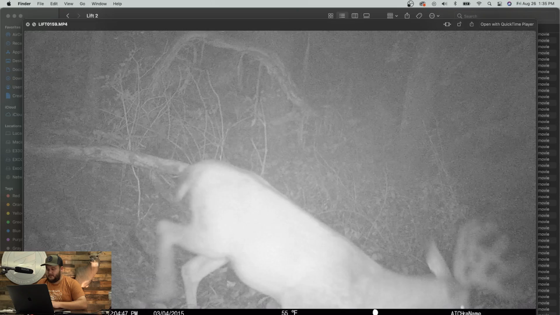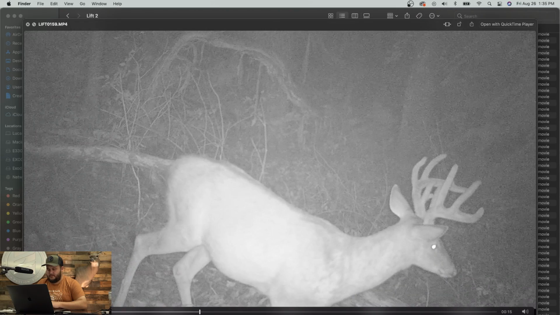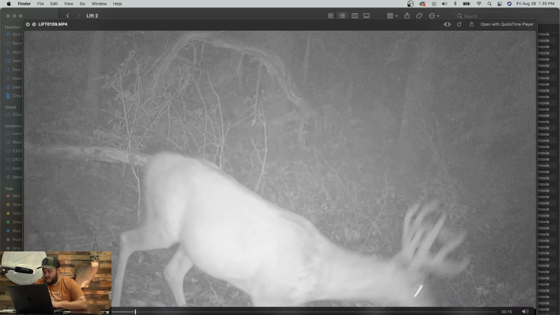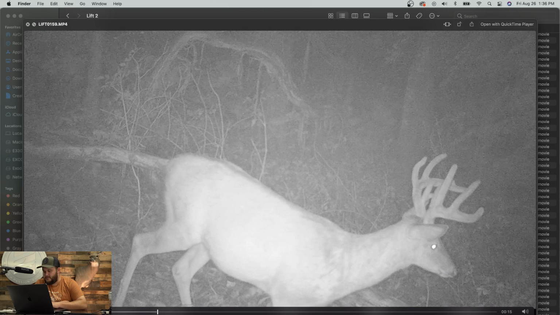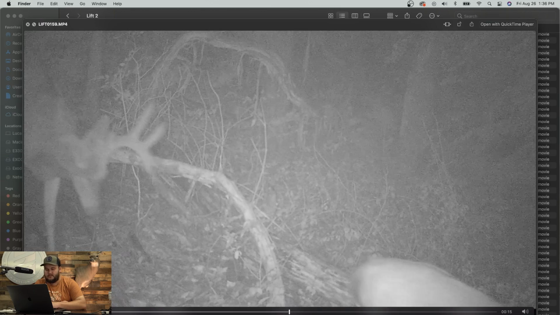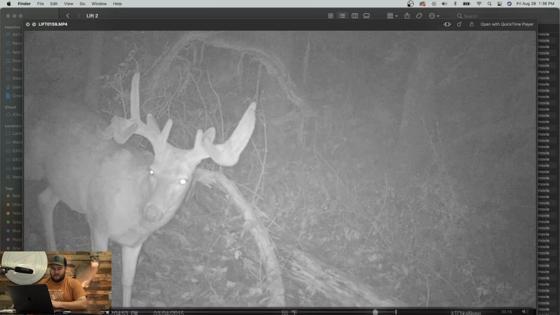That's a different buck, too. So he's got a split on his left brow. Start of a G4 on his left side. Still got that crooked G2 on his left. So probably the same genetics. Whoa. What the heck is going on here?